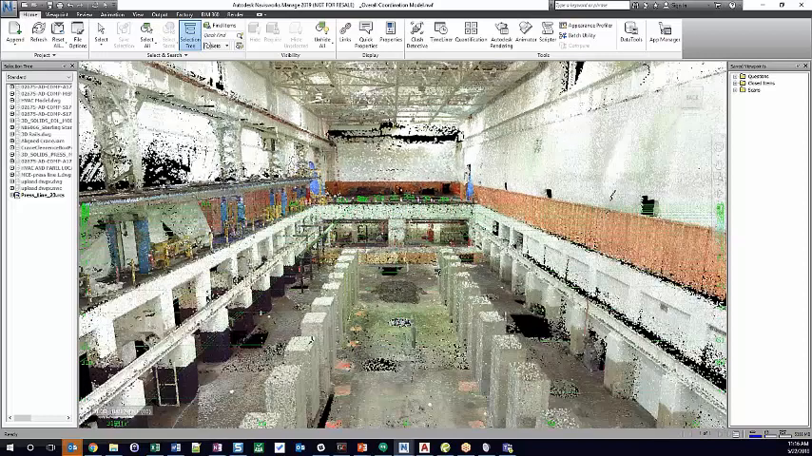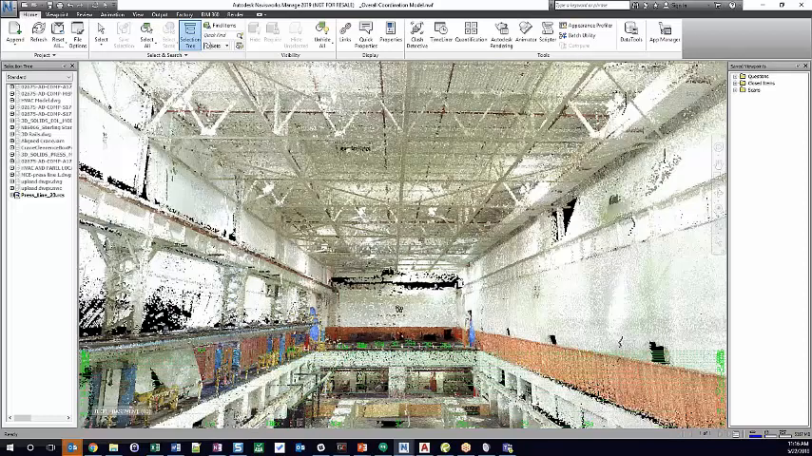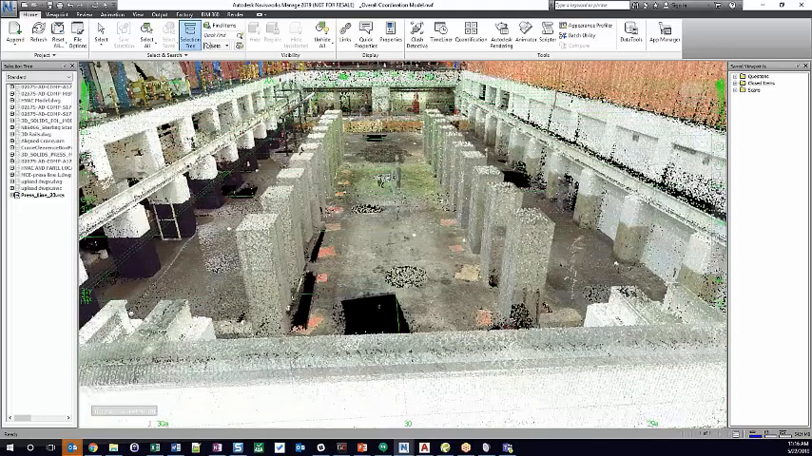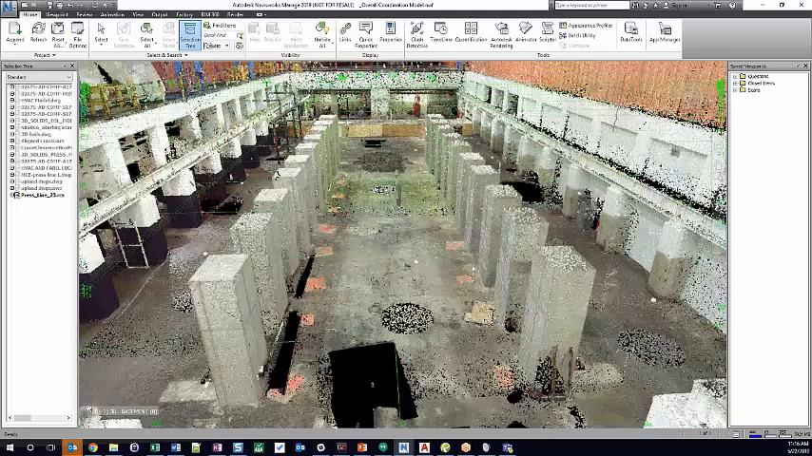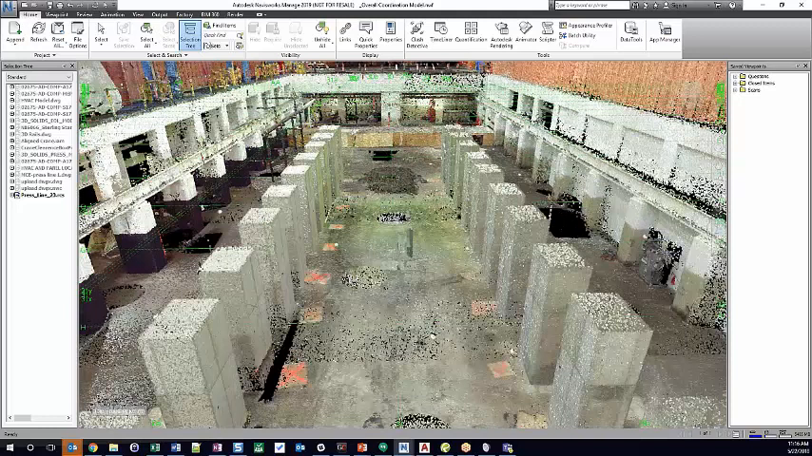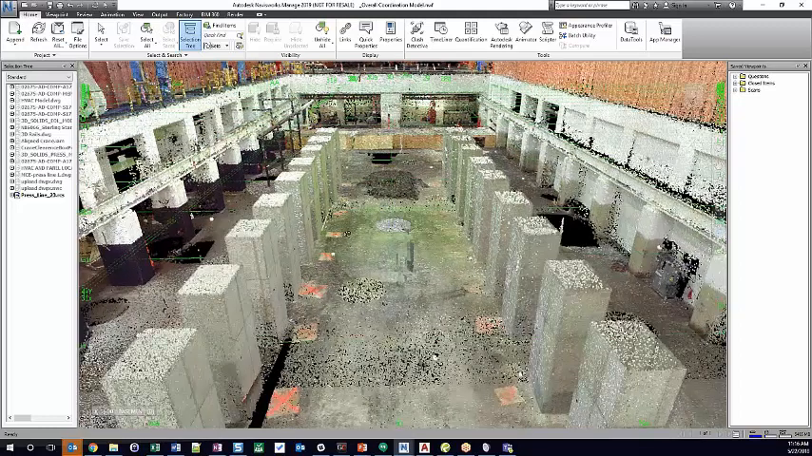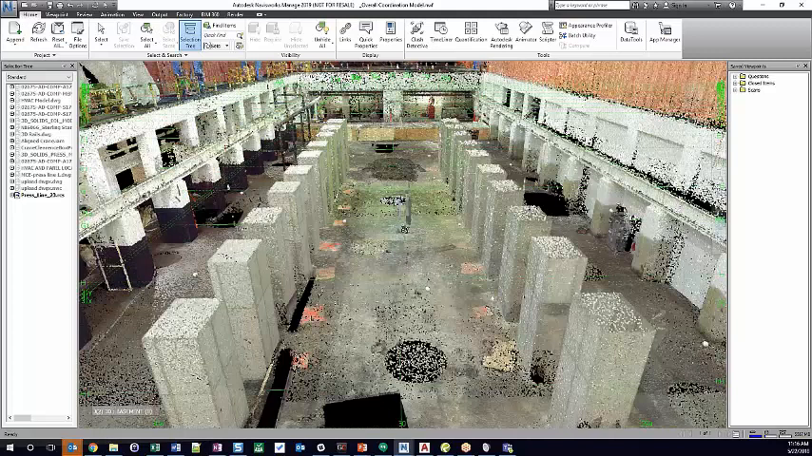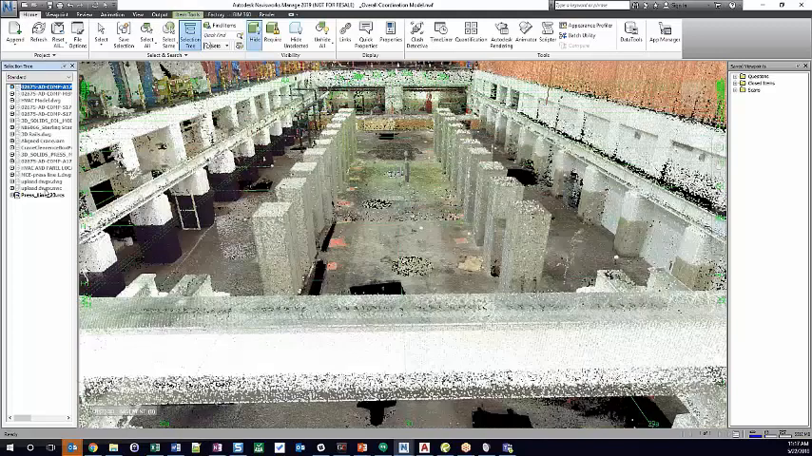This was scanned during construction, so the pit's been put in. One of the things we're able to do is verify that, in fact, all the press piers are in the correct location as designed. And when we have specifics like that, we can get down to about 1/8 of an inch accuracy and know that they are, in fact, matching what was designed.